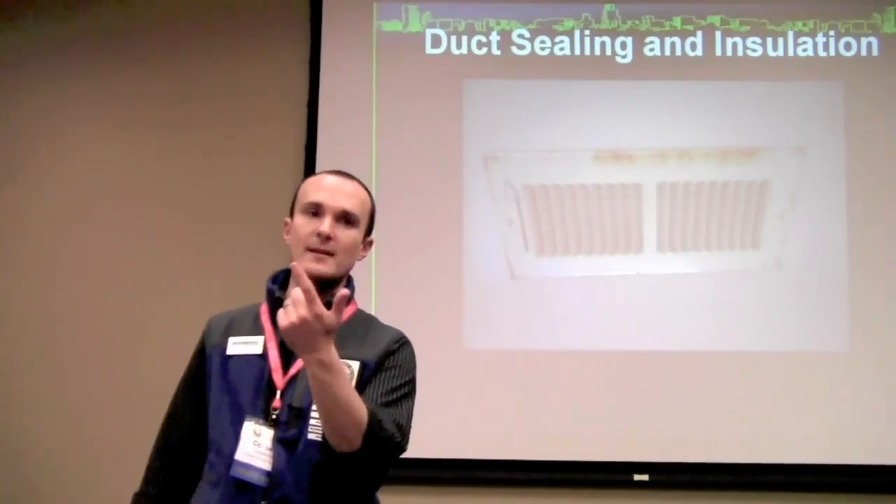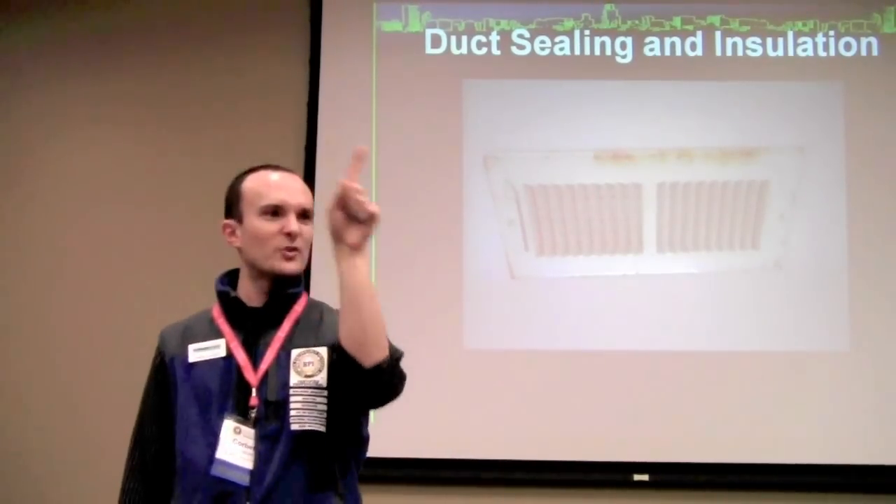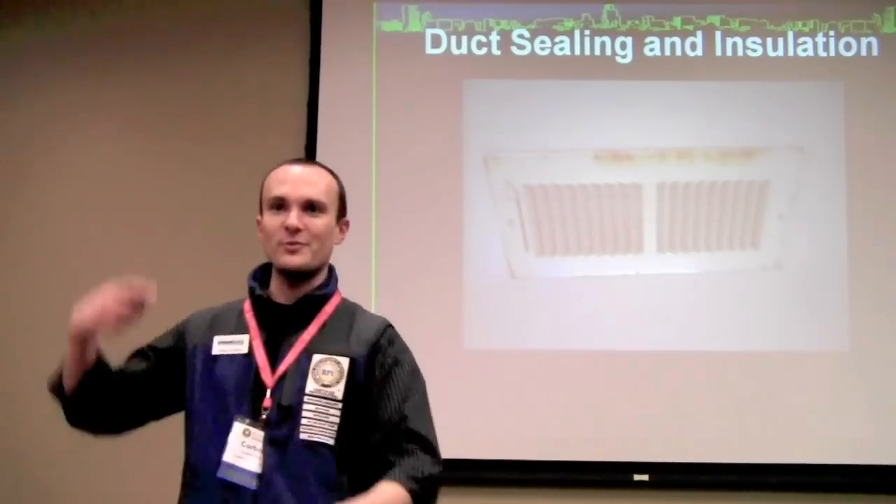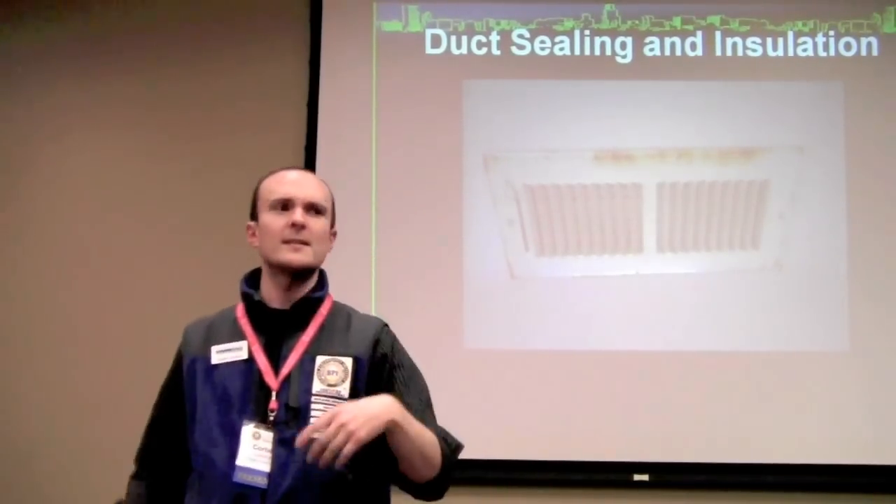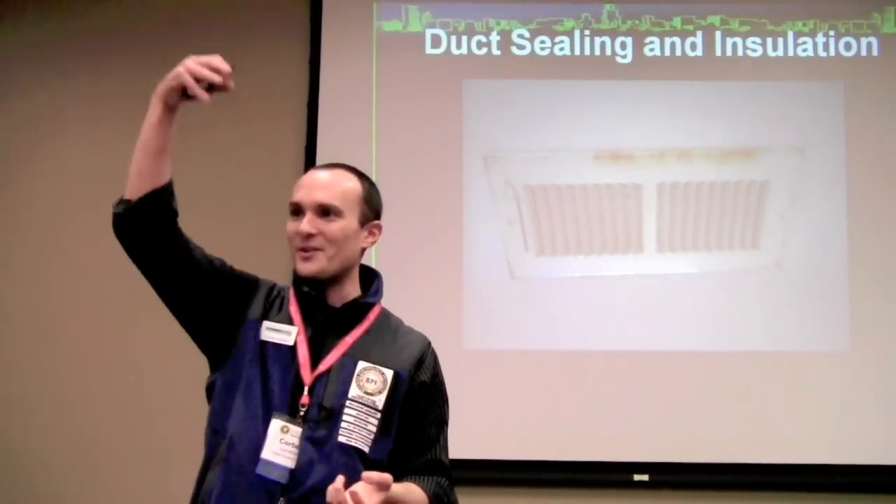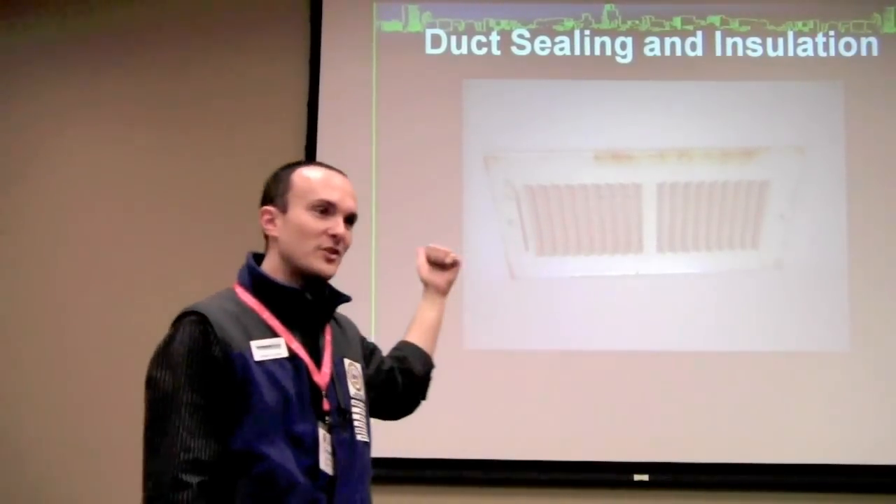So in summer season, you'll see brand new houses. We get called out to houses that haven't even been lived in yet, and they've got little stains around the drywall of the ceiling registers, right? That's because cold air travels through the ducts when the air conditioner's on. It's going to be about 55 degrees on that metal at the boot. The boot is uninsulated because it's not important to insulate the boot. Who cares about that, right? And hot, moist, 130-degree attic air is in contact with that boot. It condenses, stains your drywall, rots out your register covers, right?